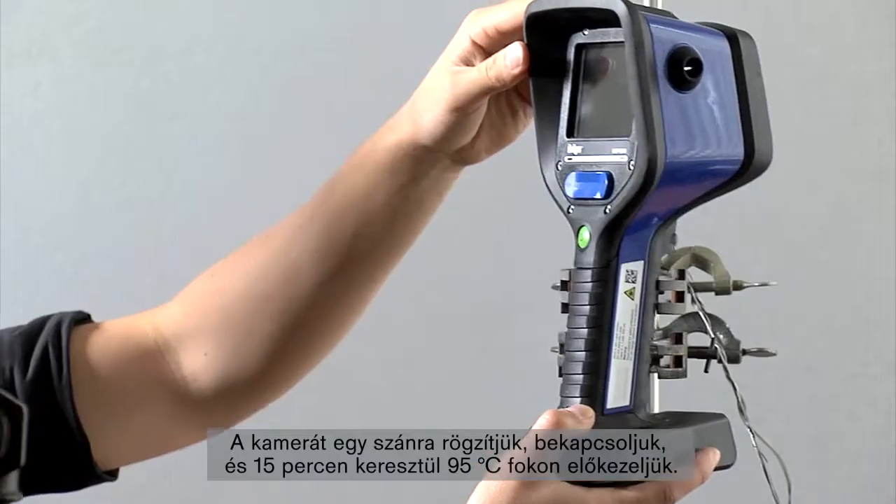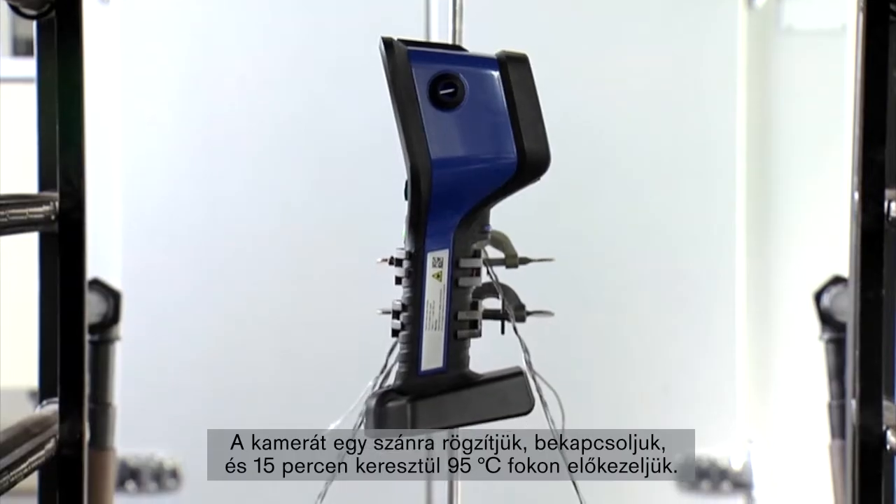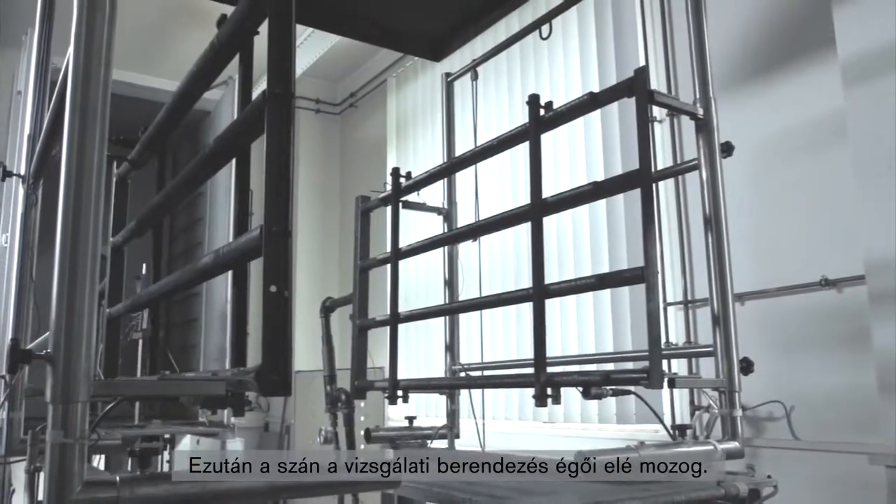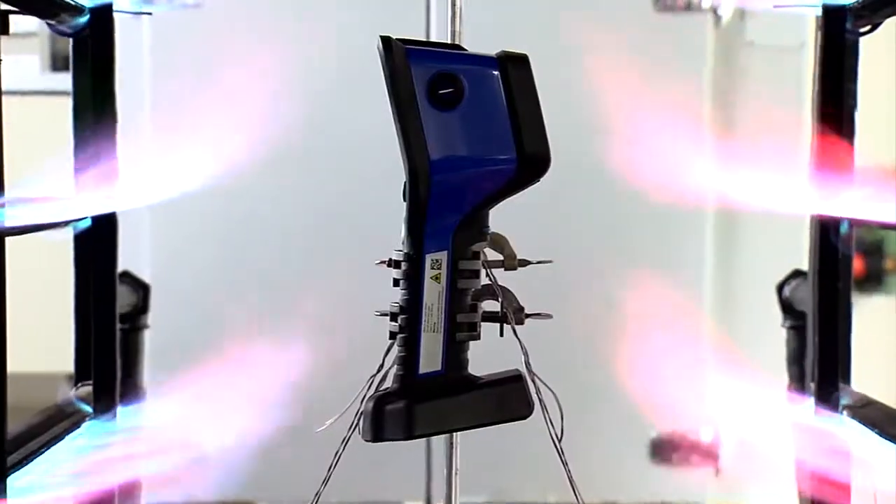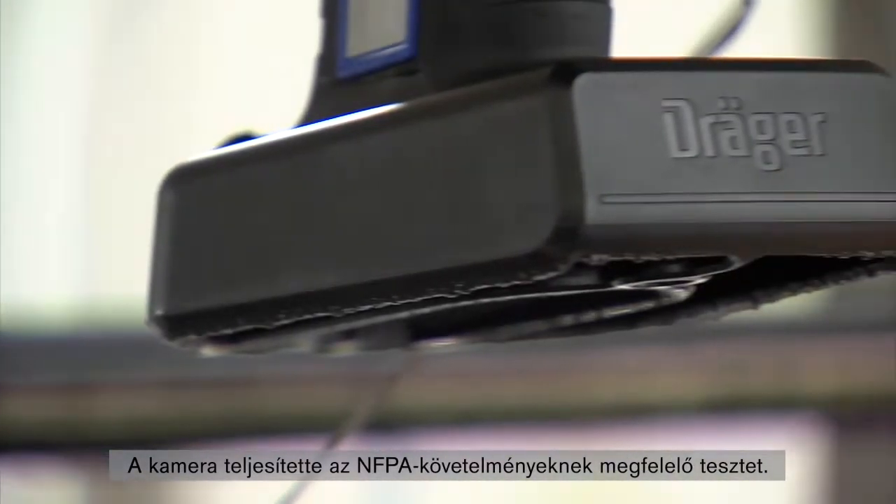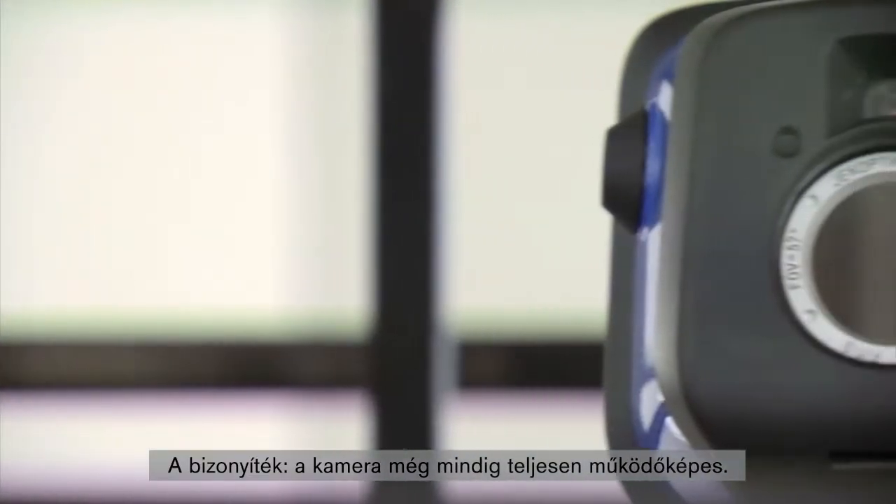The camera is attached to a sled, switched on, and preconditioned at 95 degrees Celsius for 15 minutes. Then the sled is moved in front of the burners of the test setup. Now the flame is applied to the camera for 10 seconds at about 1000 degrees Celsius. The camera has also passed the equivalent NFPA test requirements. The proof: the camera is still fully functional.